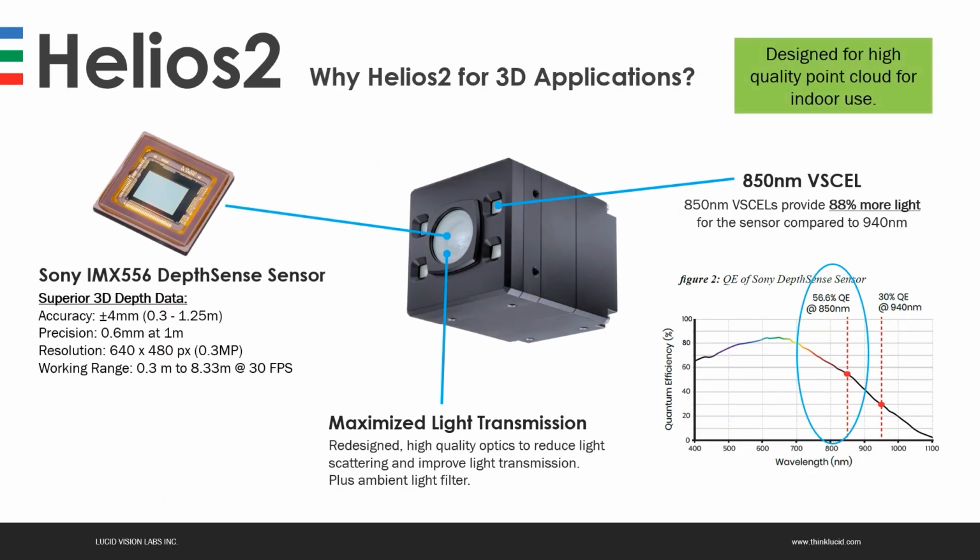So what is Helios? Helios is an industrial 3D camera designed for high-quality point clouds in indoor use. We use the Sony IMX556 DepthSense sensor, which together with our processing in the ISP achieves an accuracy of 4 millimeters and a precision of 0.6 millimeters at a distance of roughly 1 meter. The resolution of the point cloud is 640 by 480 pixels, and the working range goes from 0.3 meter all the way to 8.3 meters.